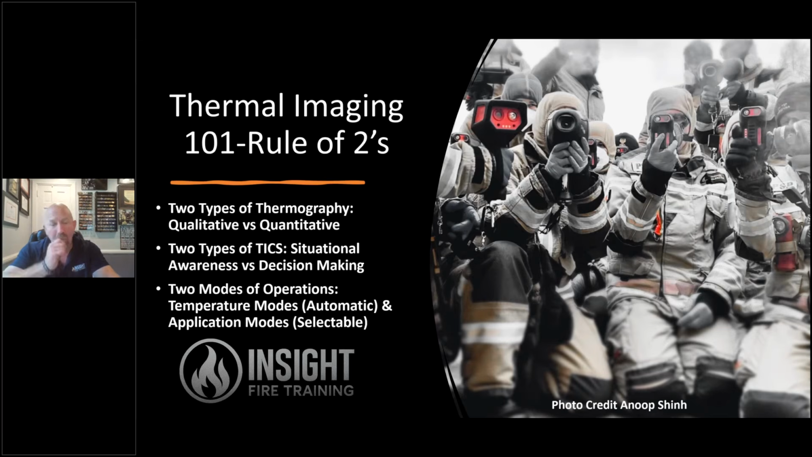In this case, both of these application modes we're talking about today are available in the FirePro 200 and the FirePro 300, and all of the Seek cameras will eventually have Attack Pro, or actually will have survey mode available to you, but they come standard in the S model and the VRS model. When we talk about the two modes of operation, cameras have an automatic mode, where you turn it on, go to work, they start up in TI Basic, and they have a selectable application mode, which is the focus of this webinar, which is survey mode.